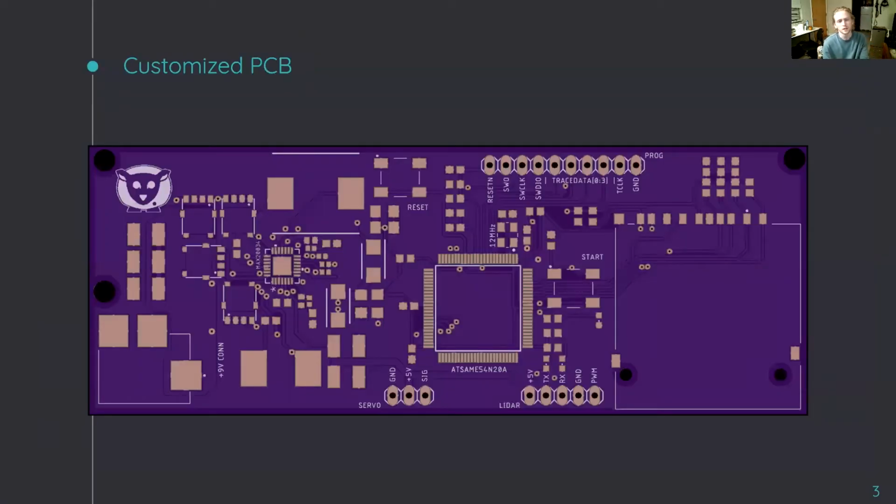And here's the customized PCB that we designed. On the left side, we have the power source along with the voltage regulator. We decided to go with the MAX20034 voltage regulator. This is an automotive voltage regulator that can handle large voltages and amps provided to embedded systems.